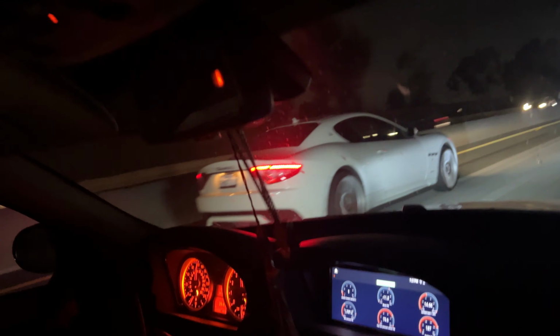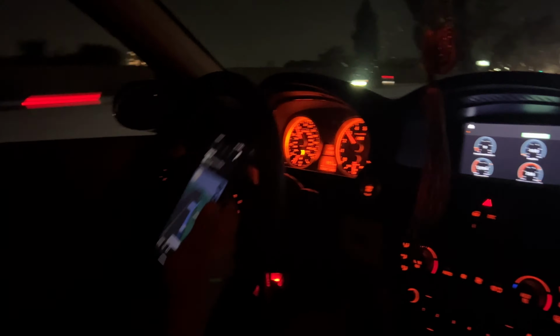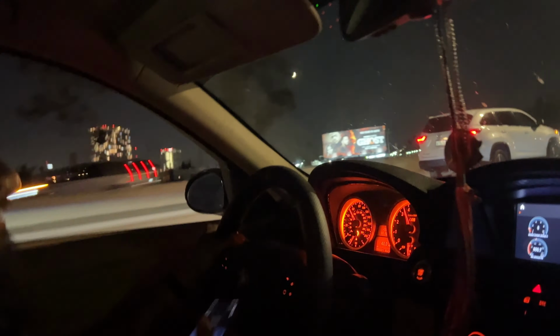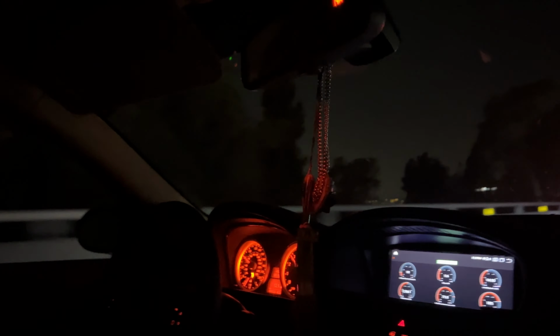Maserati. Oh shit, where's that thing to exit? Where? Right here. Oh, Maserati would have got your ass. Nah, that's a 458 motor. Maserati would have got your ass. Damn, bro, with the E9. He would have got you.